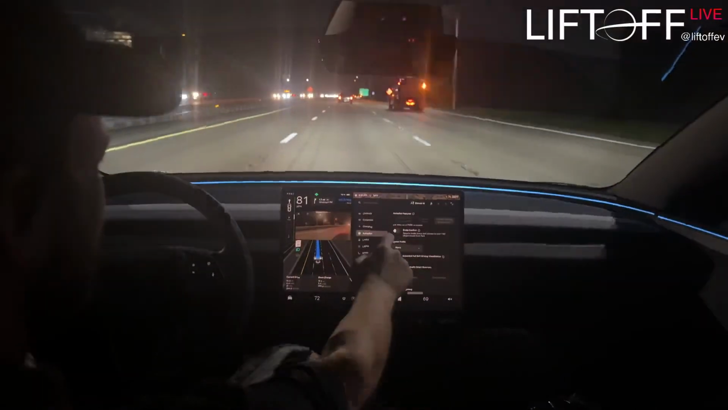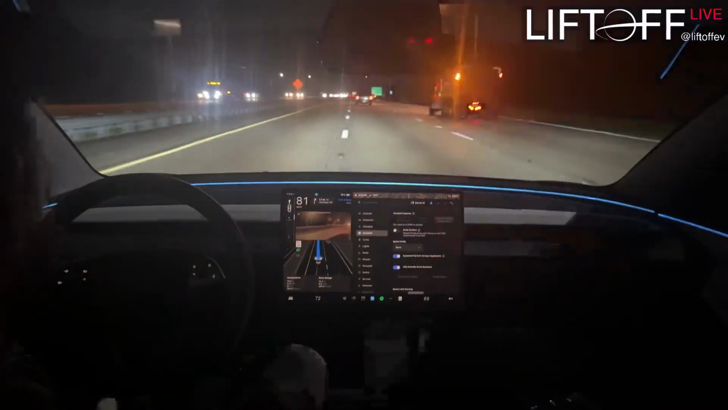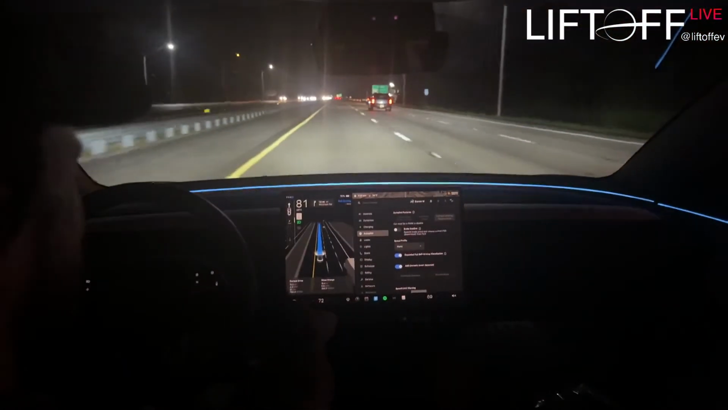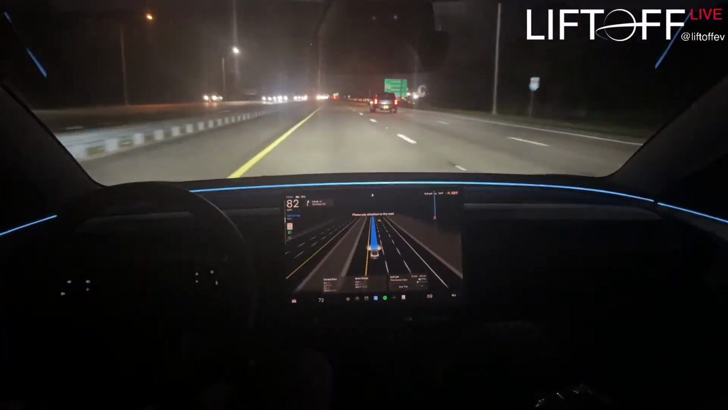Wondering, is it still the case that you can't use traffic aware cruise control or autopilot? I guess I can't check right now because we're moving. Please pay attention to the road.